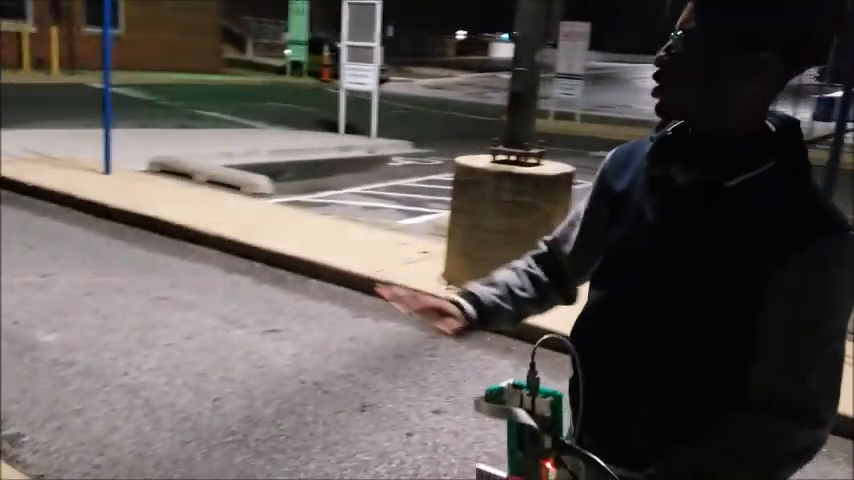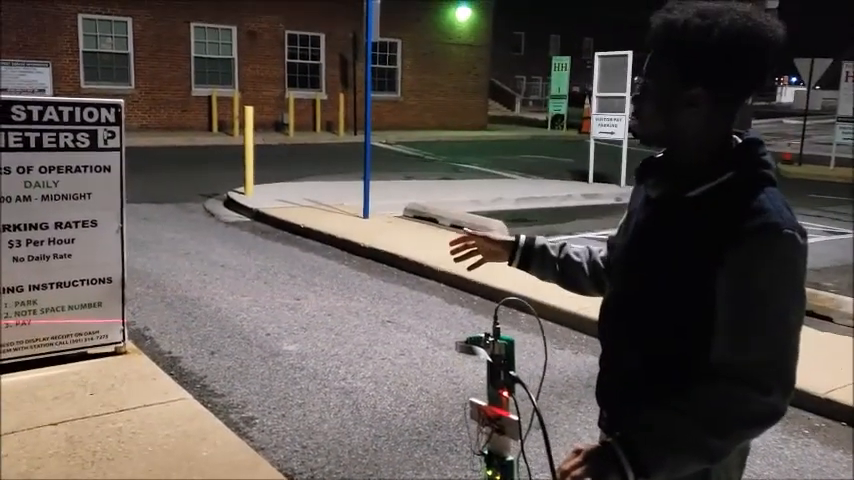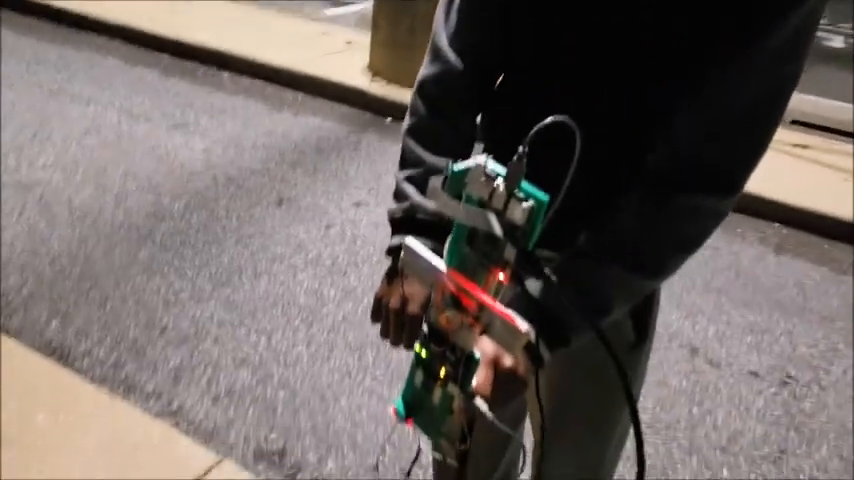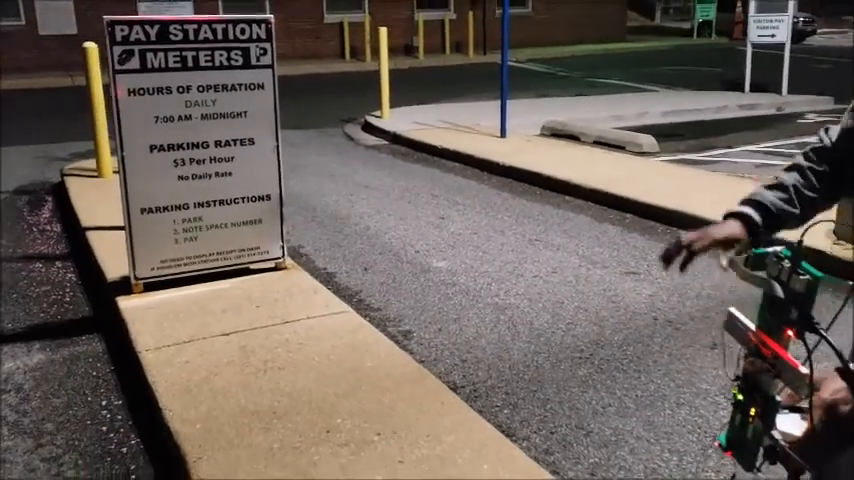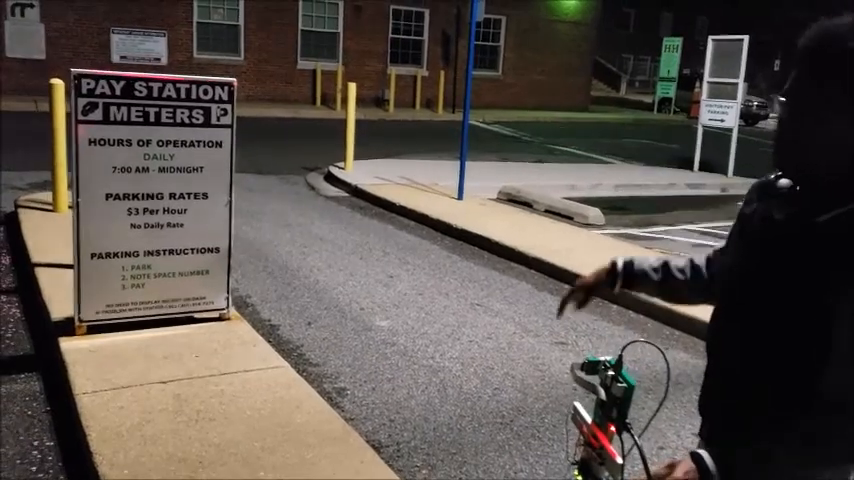Okay, so for this one, I'm gonna map the entire target. So I'm gonna do this side, the sides over here, and then I'm gonna do the back side. When I do an aerial shot, I'm gonna try and get as much of the tippy top as I can, since it's best to map the top surface.